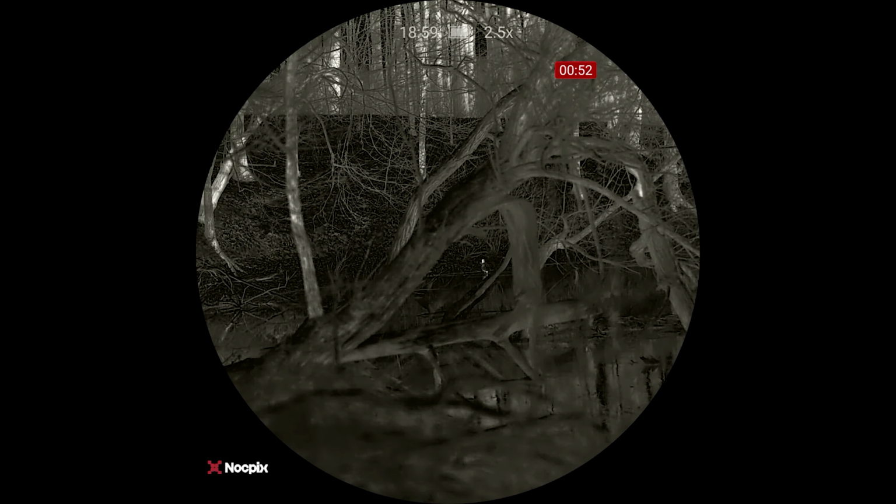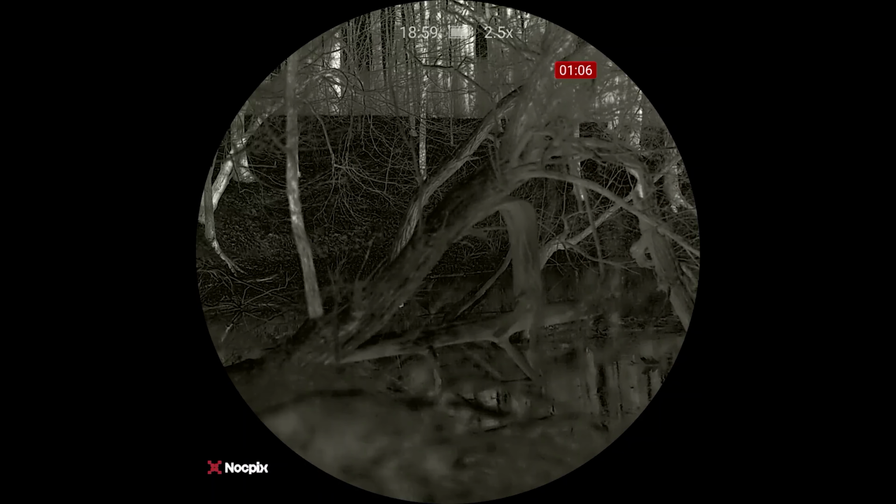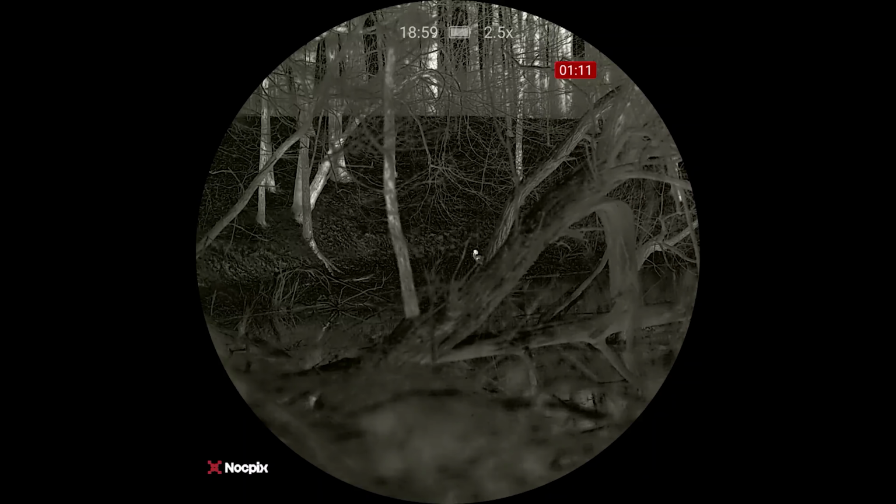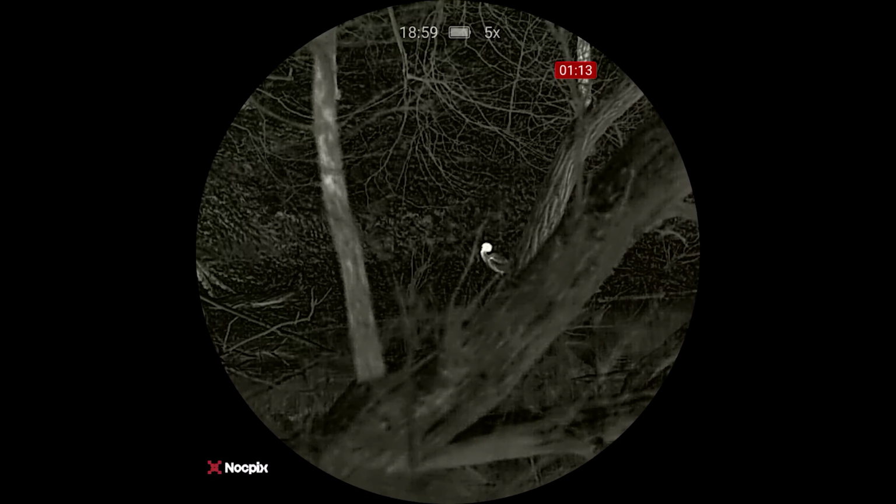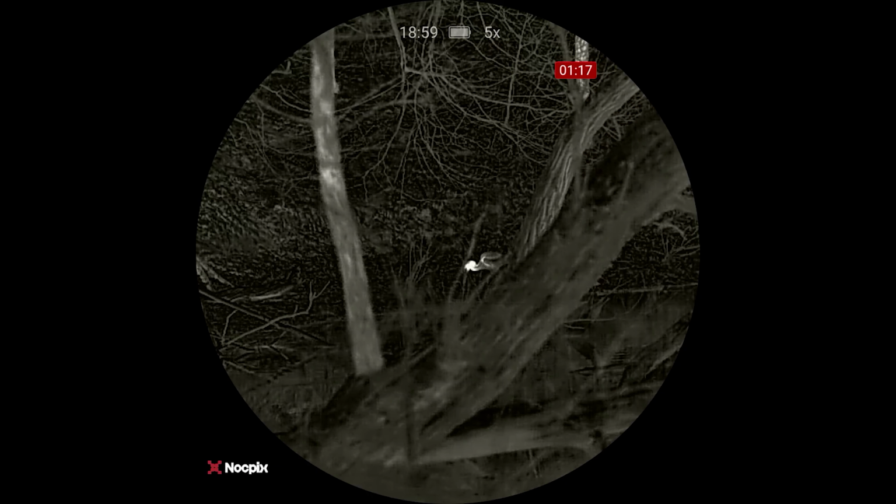Fish, look at that. Times magnification on it.